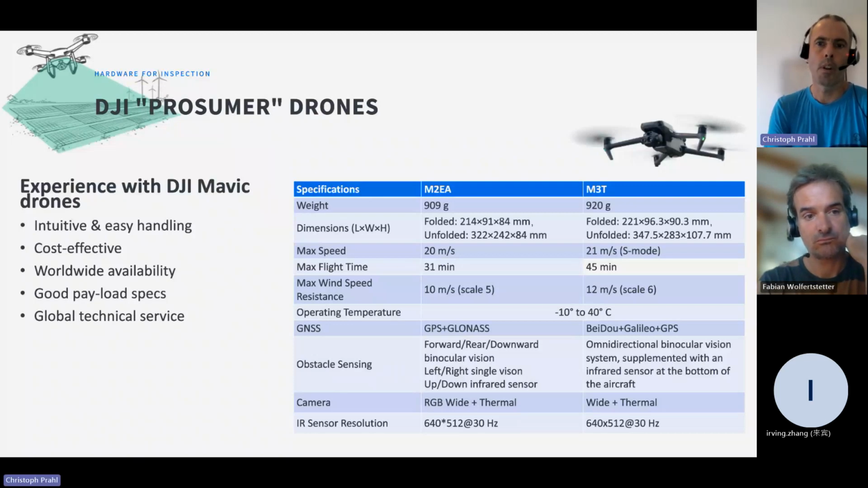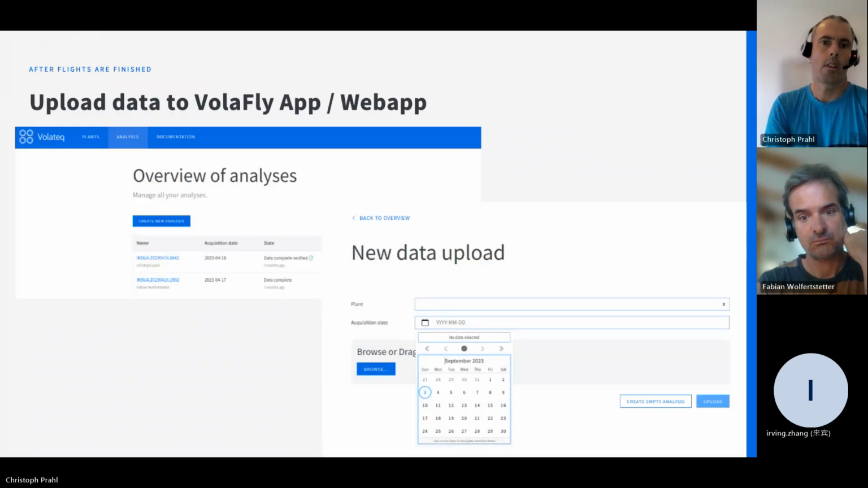I think you are all familiar with the different specs of these drones. What's especially an advantage of the new M3T is the enhanced flight time of up to, I think, 45 minutes. So there are fewer battery changes involved to scan a full solar field. As soon as the data acquisition has been finished, our users can create new analyses and upload videos to our web app.